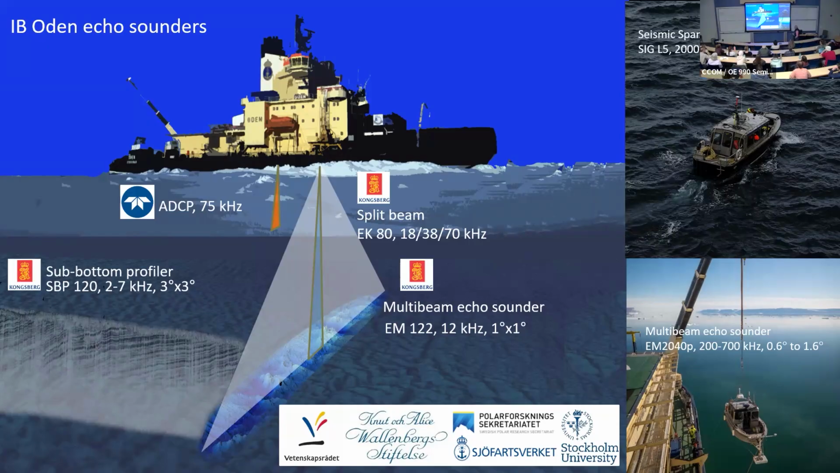The Oden is equipped with an EM 122 multibeam. It has some EK80s on it, fisheries scientific echo sounders, an ADCP, and an SBP 120, which is a sub-bottom profiling system that takes advantage of the multibeam receiver, and uses a separate transmitter. It also carries a small vessel of Martin's called the Skidbladner, which has a high-resolution system on it, and it has a workboat that we can put extra systems on.